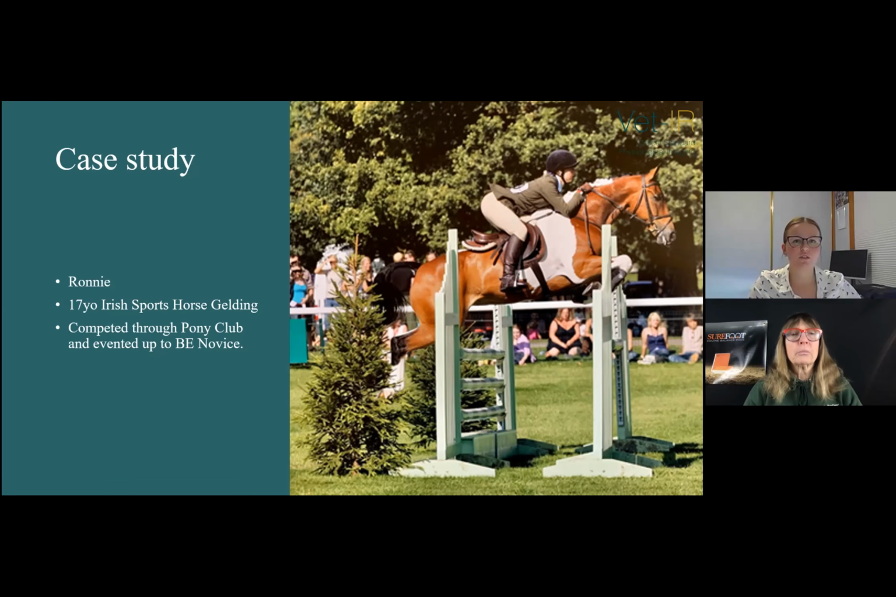Okay, so I'll go through this case study. The following case study highlights the importance of owners being able to track subtle signs of lameness or changes in behavior or performance, and then how infrared imaging assisted with veterinarian diagnosis.